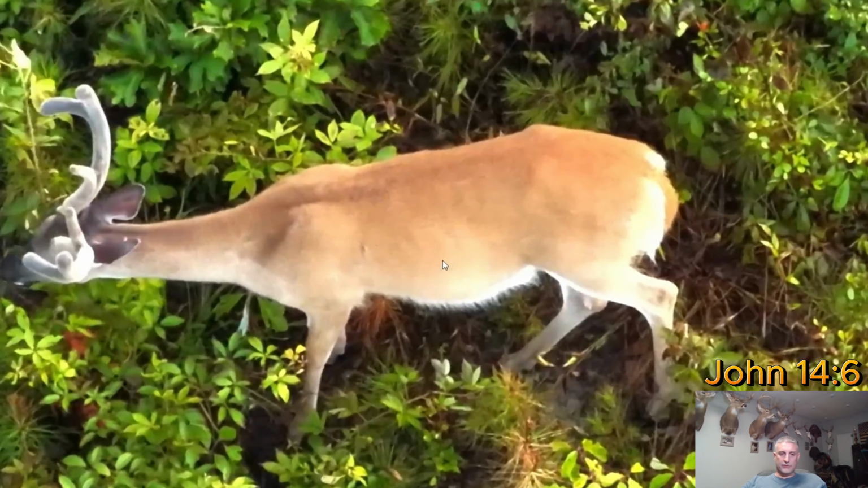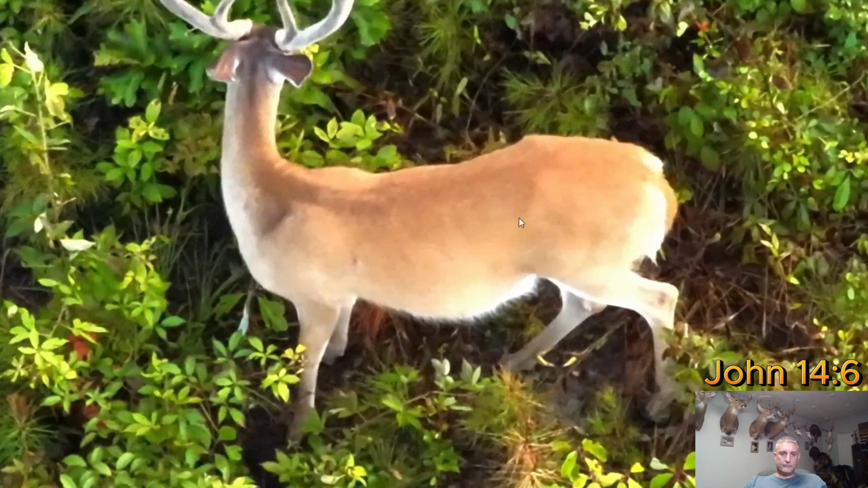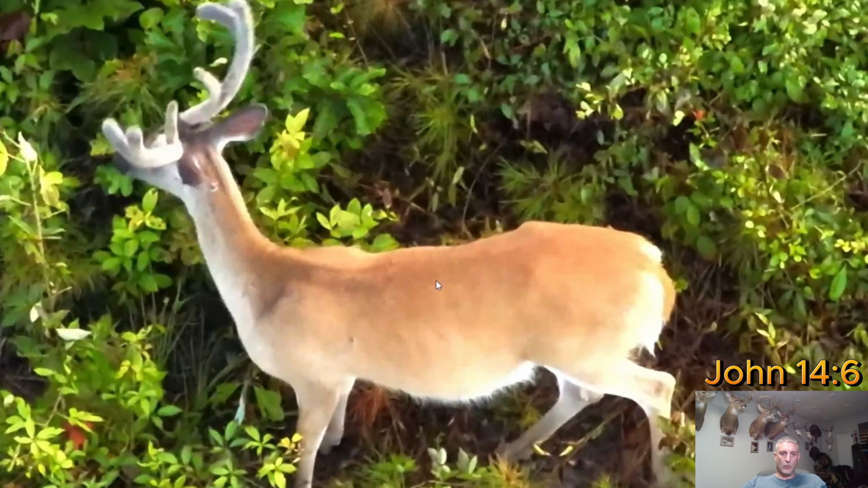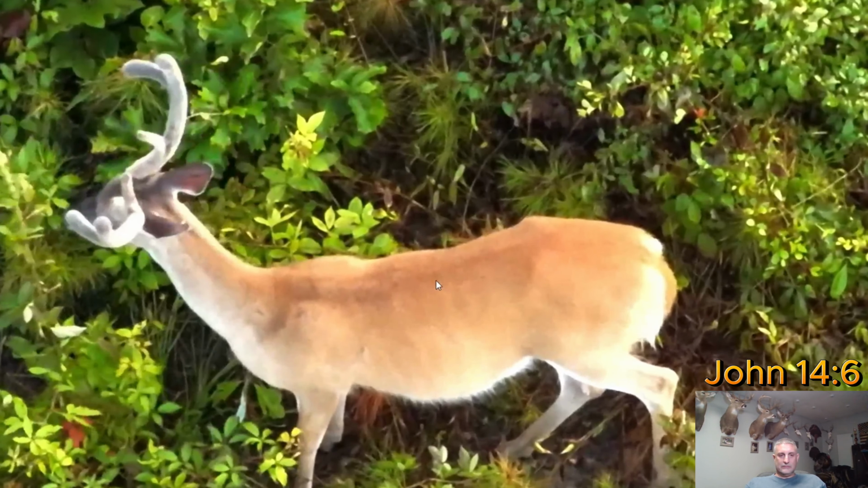He's going to be 170 pounds. His rack, by the time October gets here, he'll easily be 120 inch, and he's at least 170 pounds, maybe more. He's a nice buck. He's going to be a really good one. Just browsing down right now.